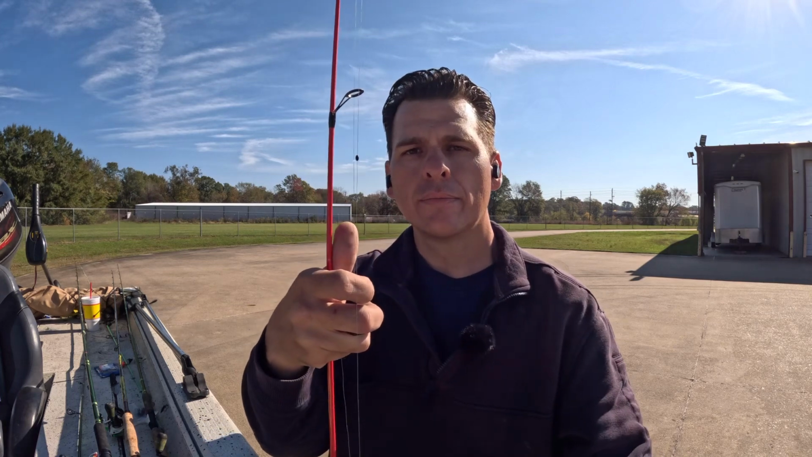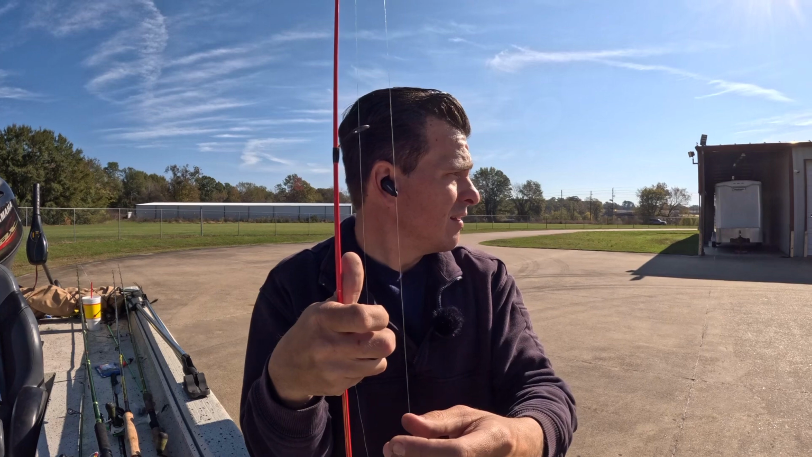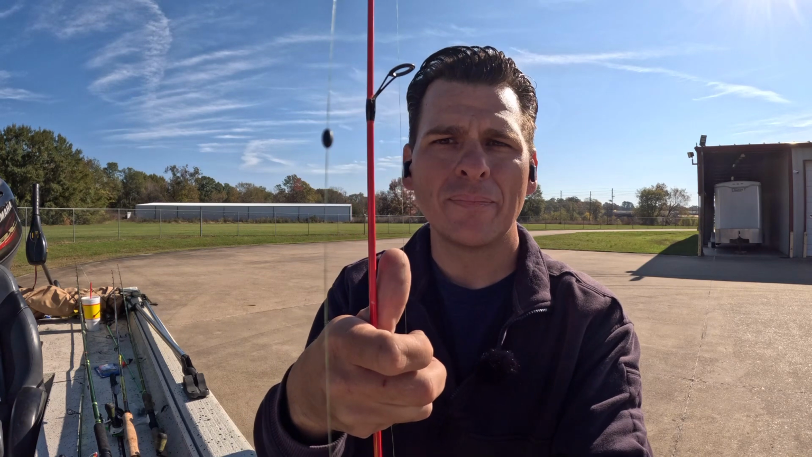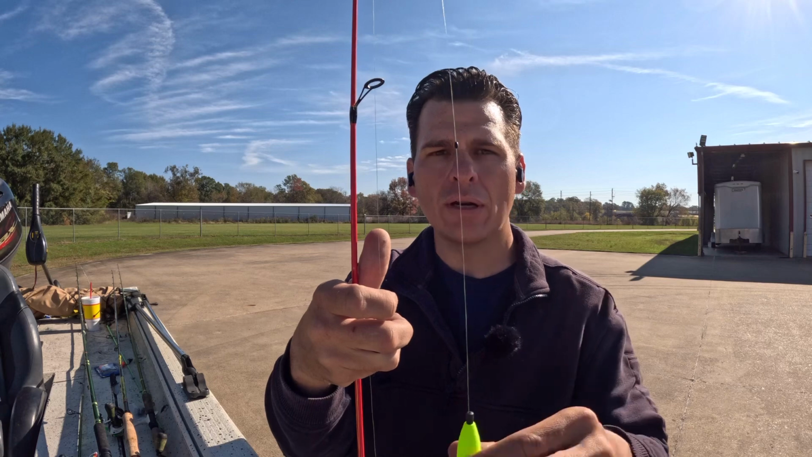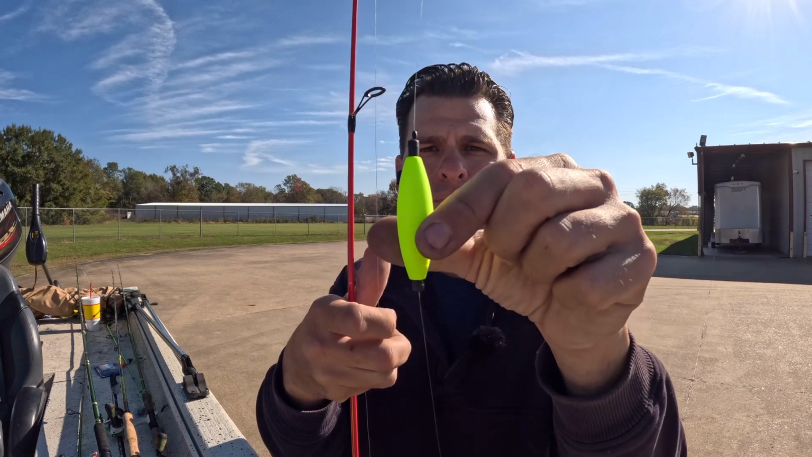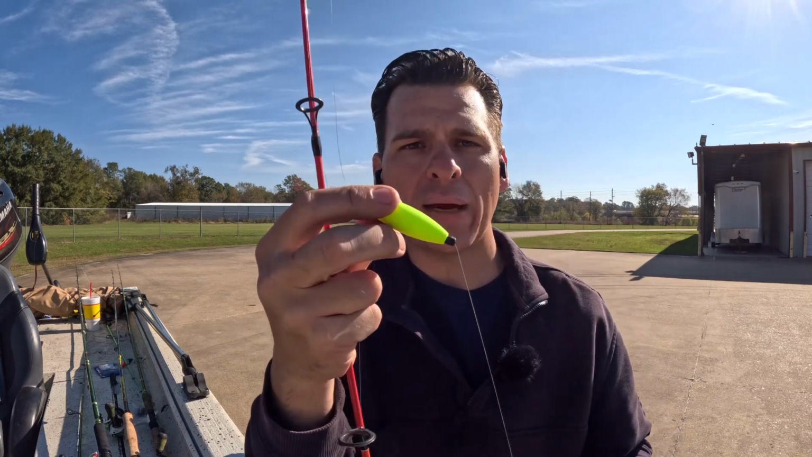And the first thing that I'm going to do, I'm going to put a bobber stop. Just like that. All right. The very next thing that I'm going to do, I'm going to slip my bobber on it. That bobber stop's going to hit. All right. Now you can get these packs for $1.